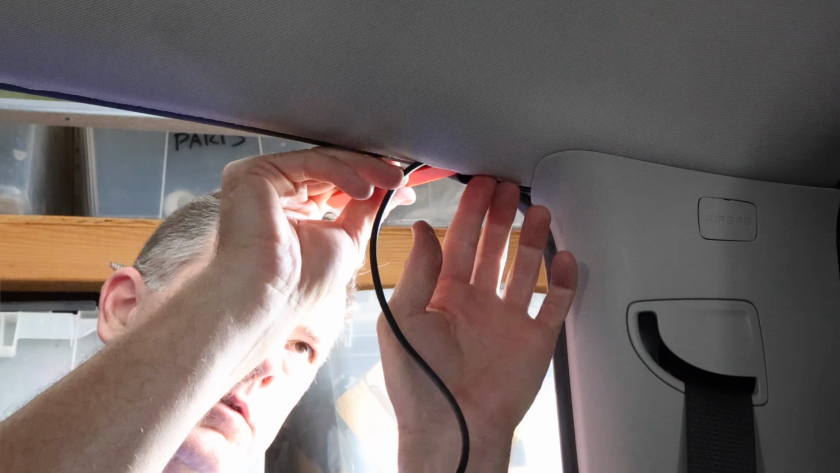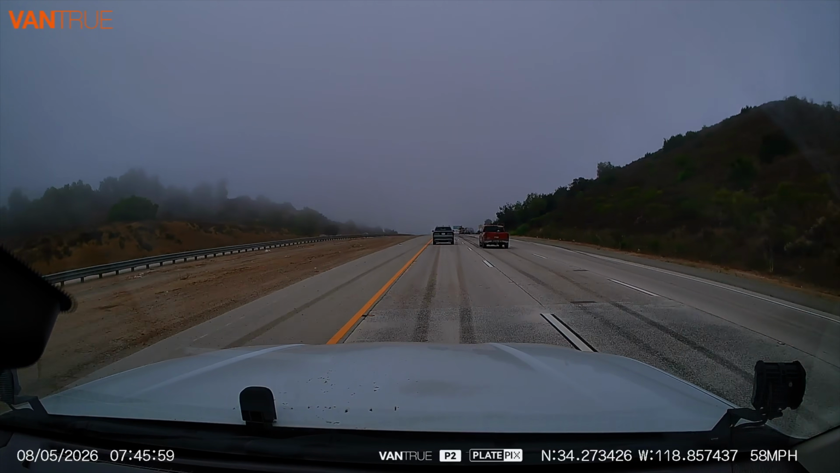Okay, so we've showed you the install, we showed you it going down the road and how all that works. Now it's time to go over the pros and the cons of this camera so you can decide if this is a camera you want to spend your hard-earned money on. So the first thing is the pros.